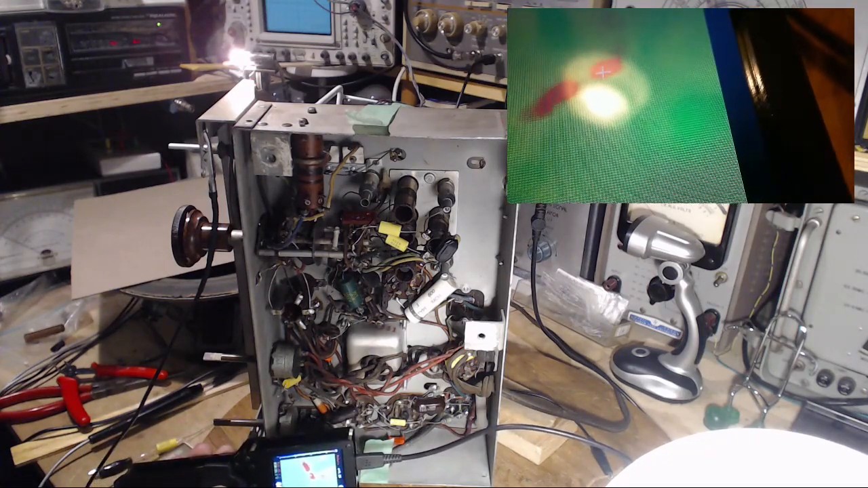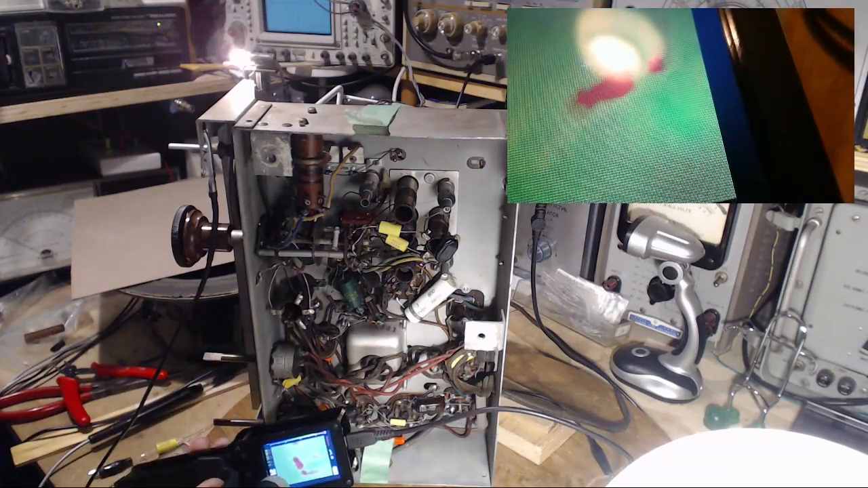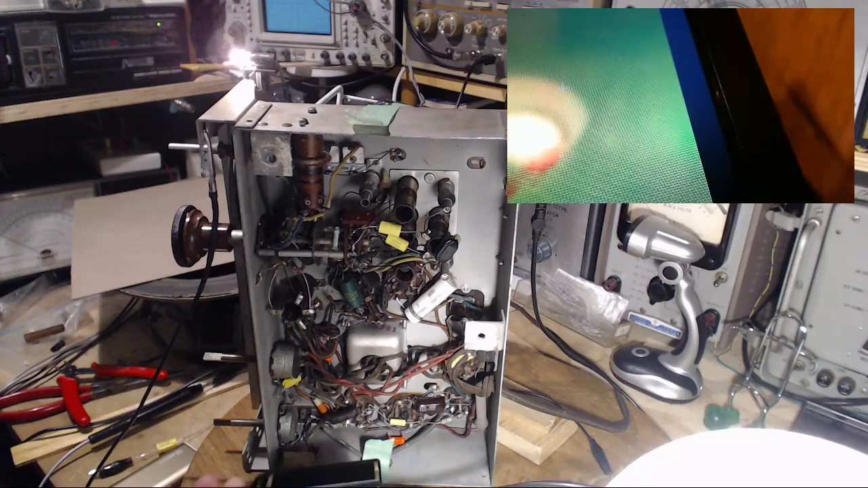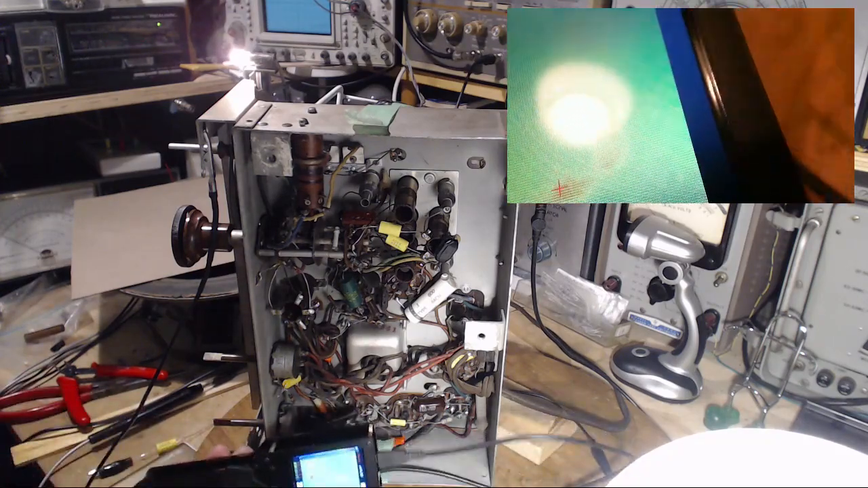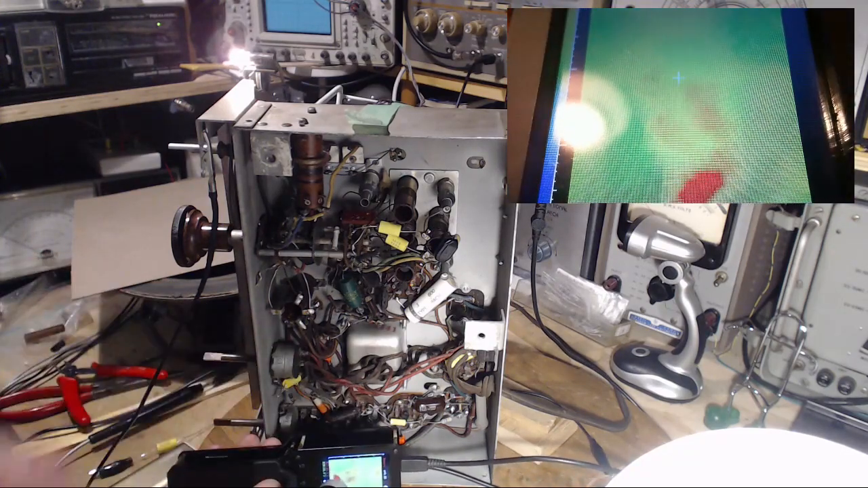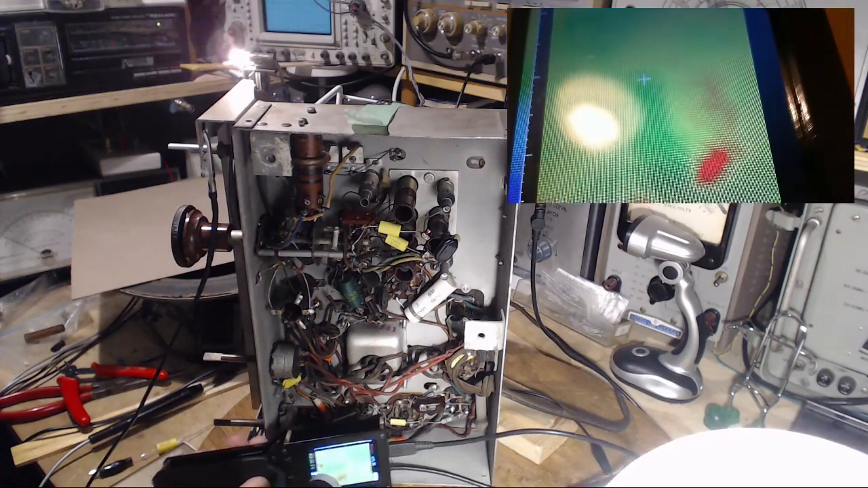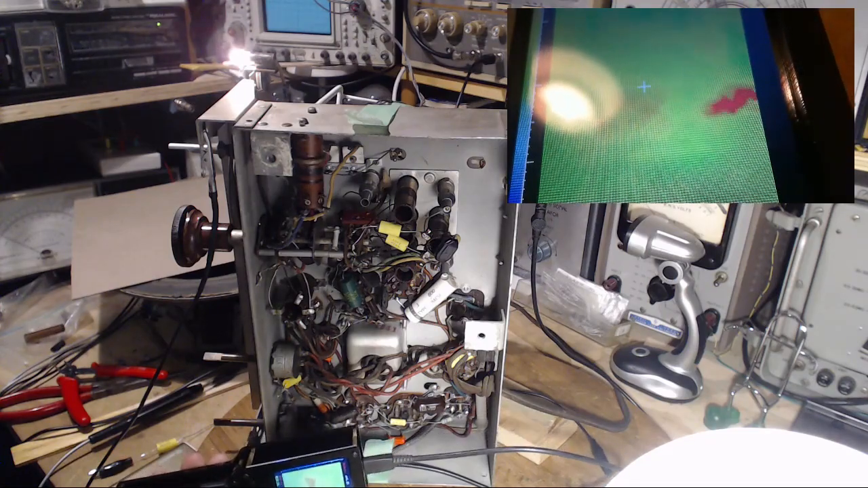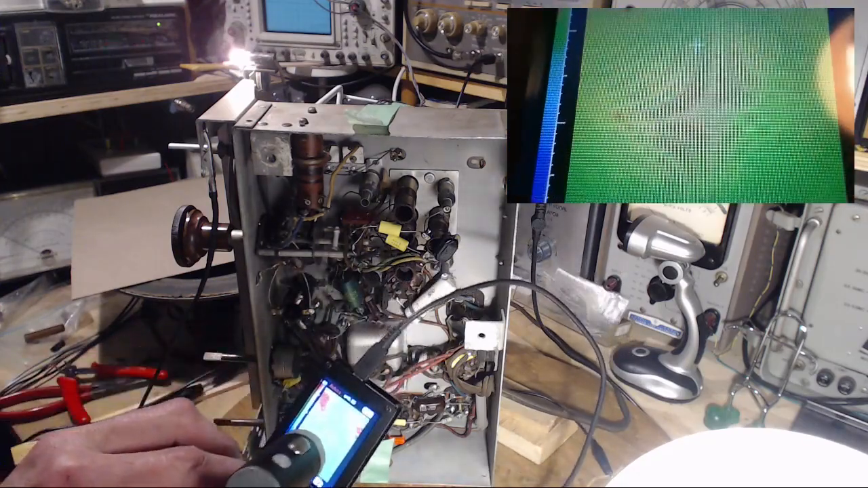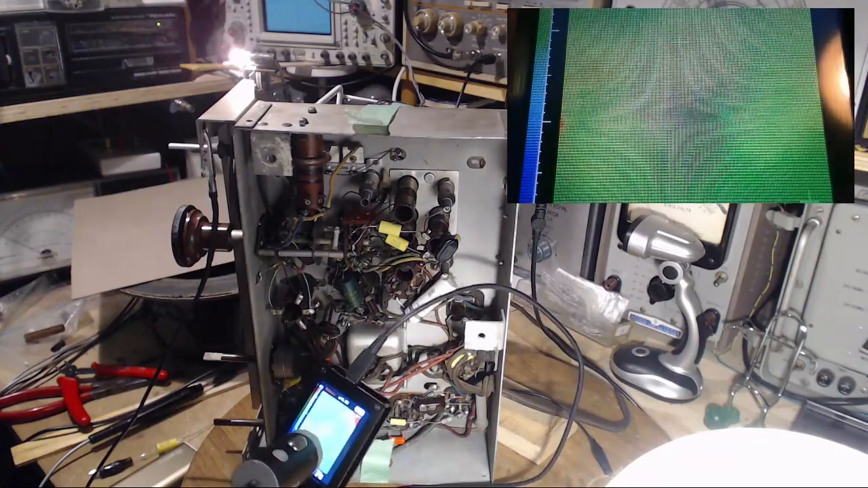You see that resistor 45 down there? That's that same one. There is another resistor right under here. And a little tricky to know what you're seeing in here, of course. The longer we let this run, the hotter the tube bases will become, and the harder it will be to distinguish things like hot resistors and that.